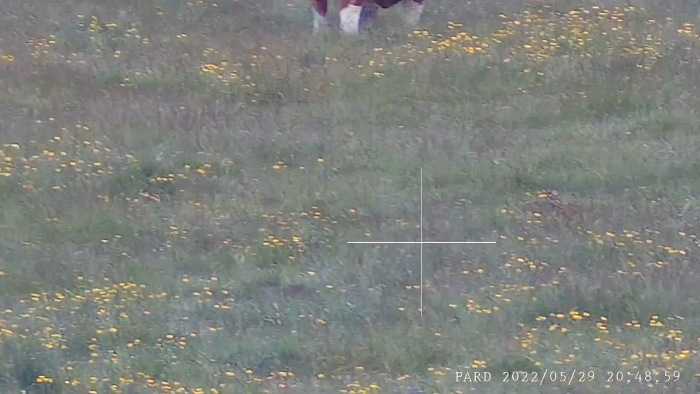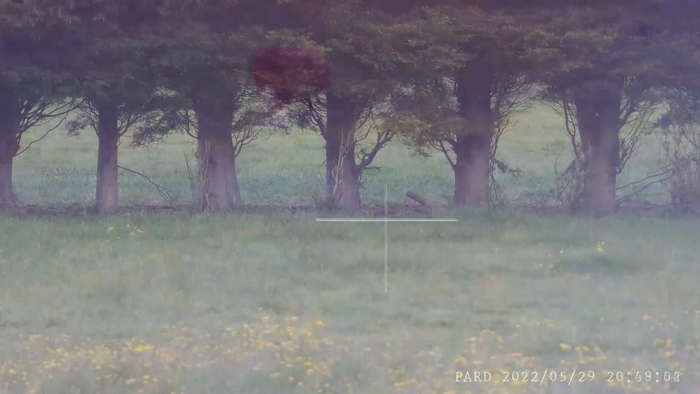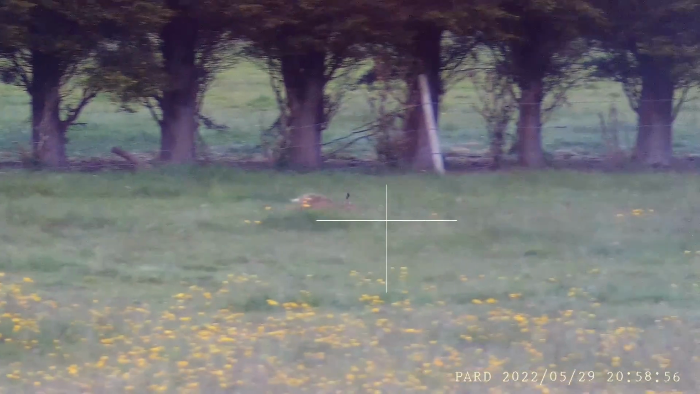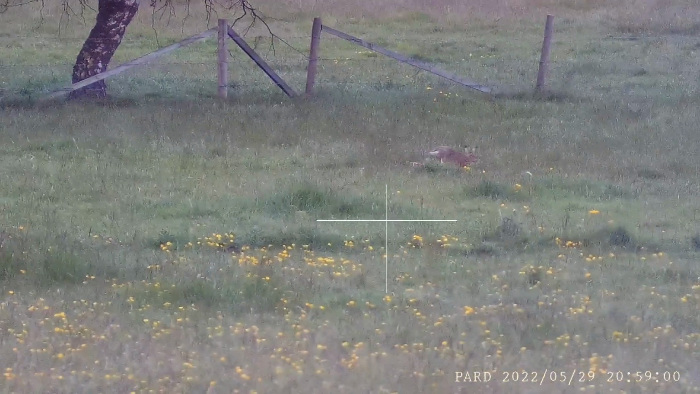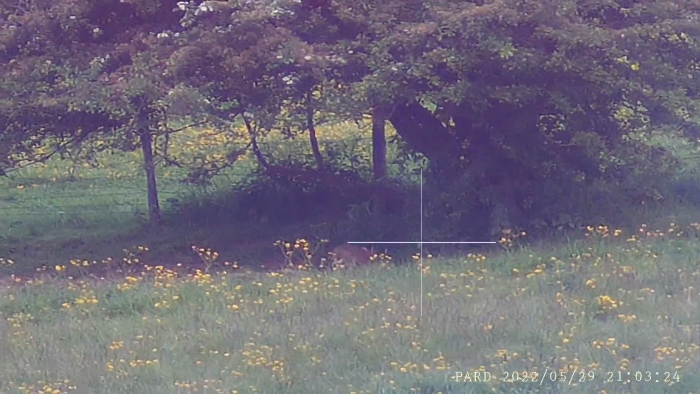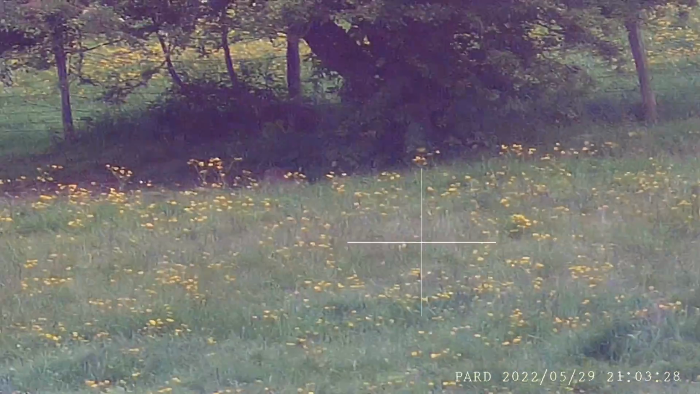You can also hear the button click slightly as I increase the magnification from 6.5 to 13 times. I think this clip demonstrates very well how smoothly you get rendition of a fast moving object like that hare with a 30 frame per second refresh rate on PARD. It was interesting to be able to keep track of this hare as it went in and out of the shadows underneath the foliage.